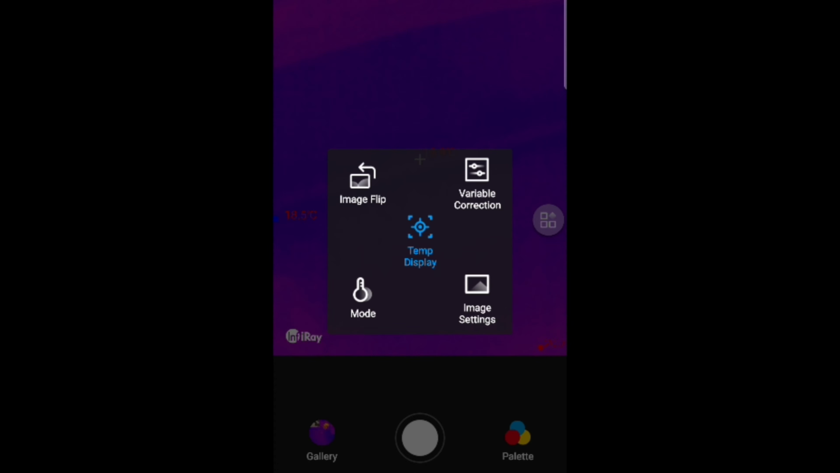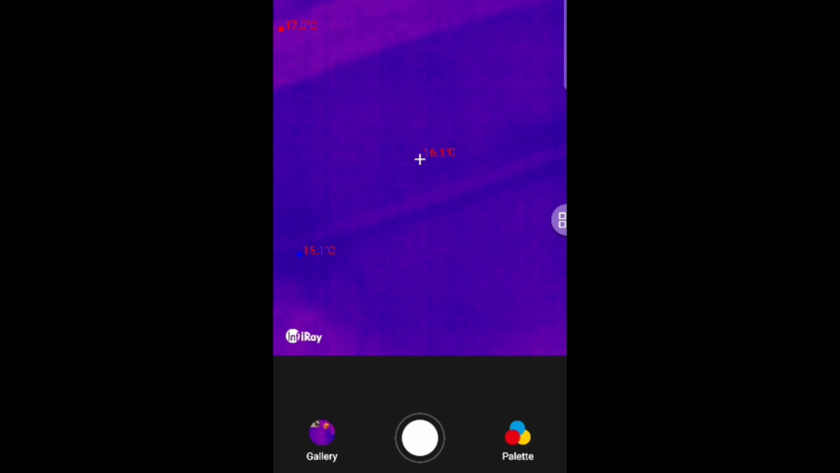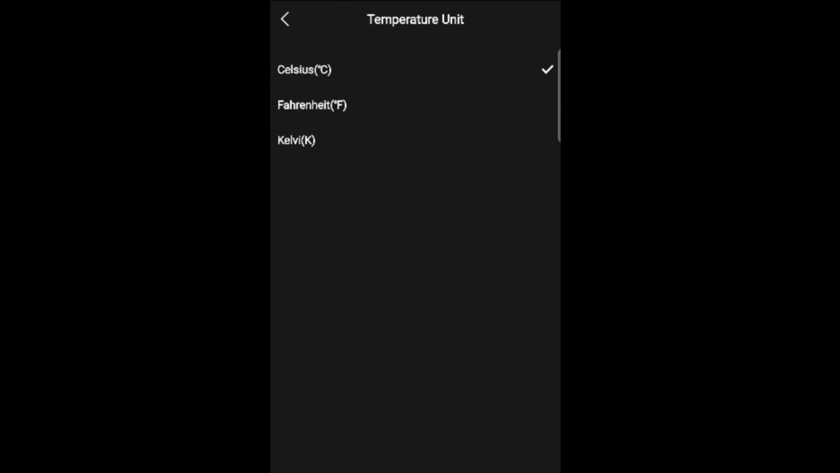Here we have different heat signatures. You can see different temperatures coming up. And once again, this is all customizable. You can set points, you can set waypoints, the contrast, the brightness, you name it. You can have that thermal imaging picture really designed to your heart's desire. You have total functionality here, customizability, and as you can see, lots of different settings.